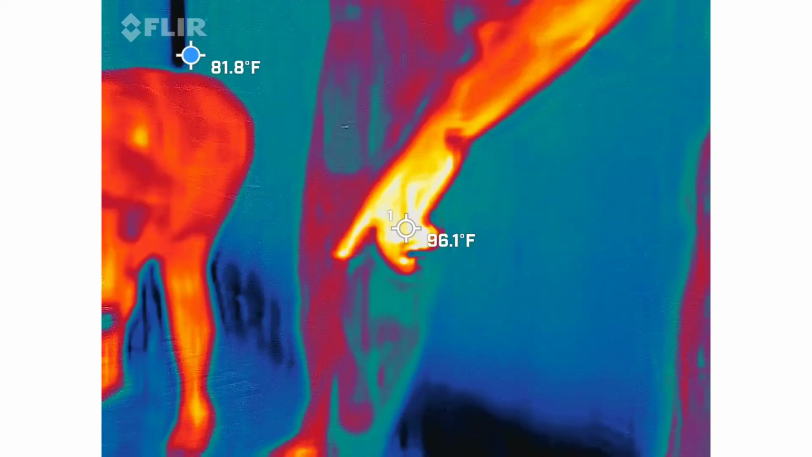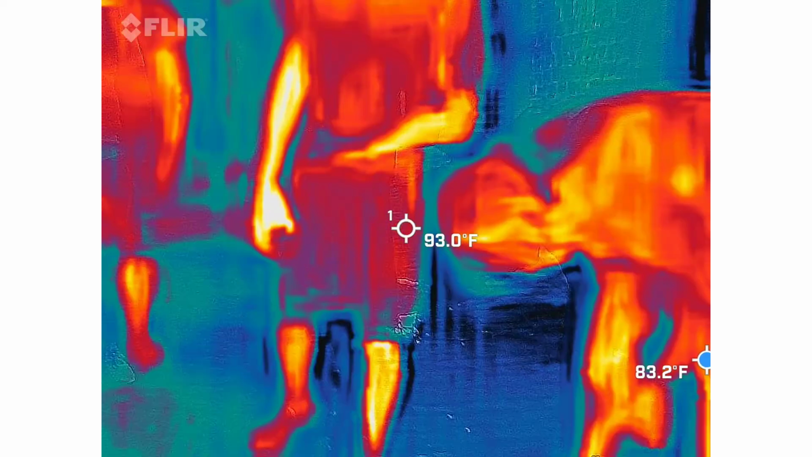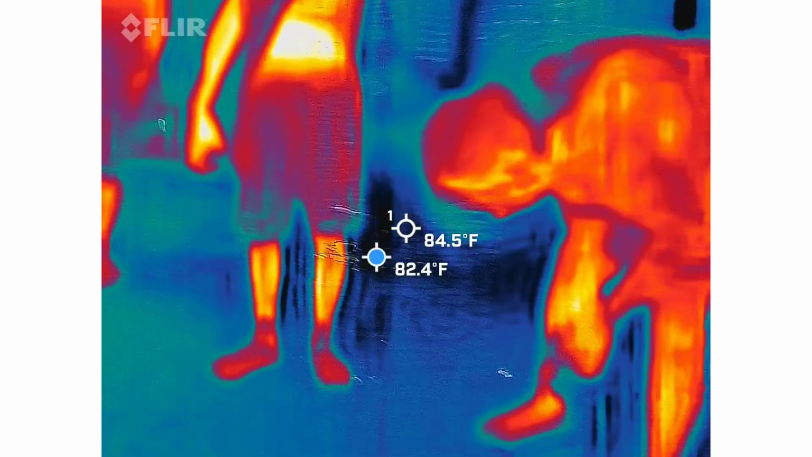Do we have any numbers going on? Or is it still right around 1.1? 1.3. Okay, so really nothing. We can go ahead and pick it up. I mean, I don't think we're going to get anything out of it.